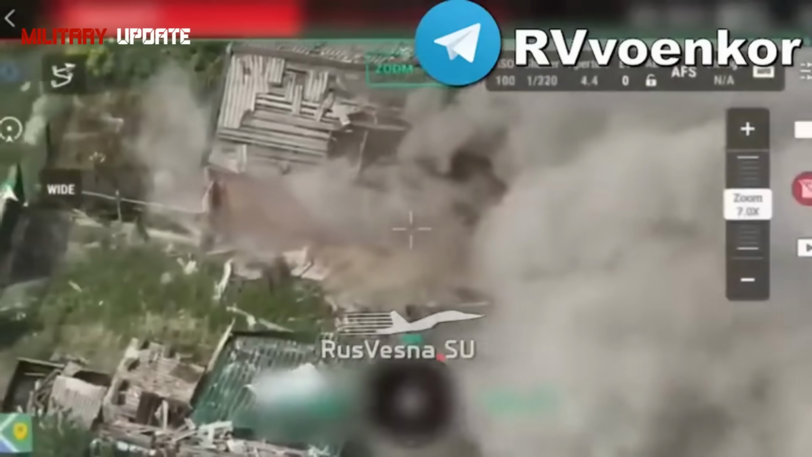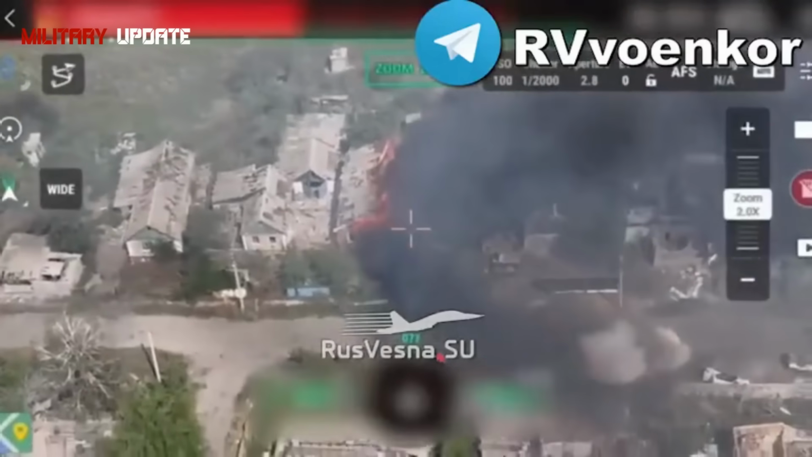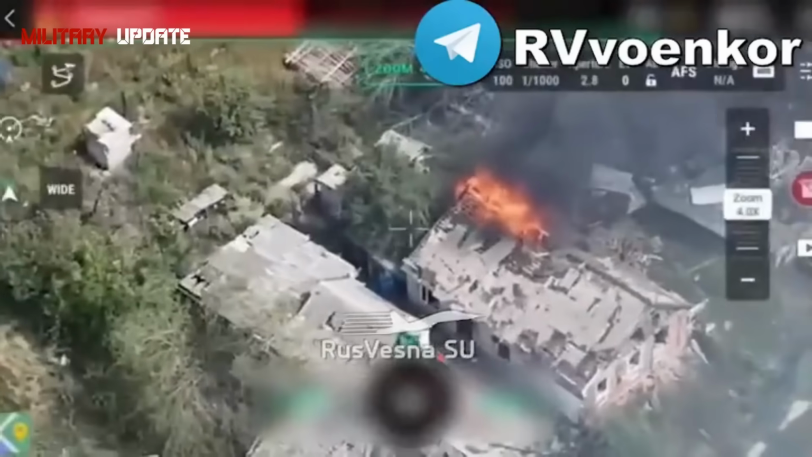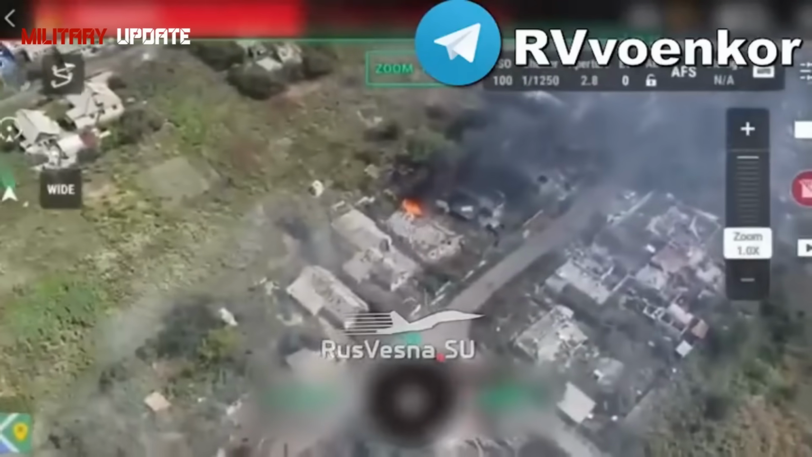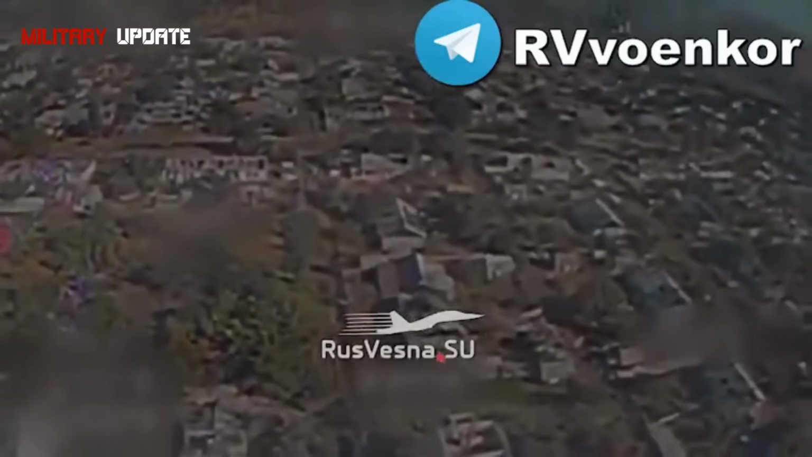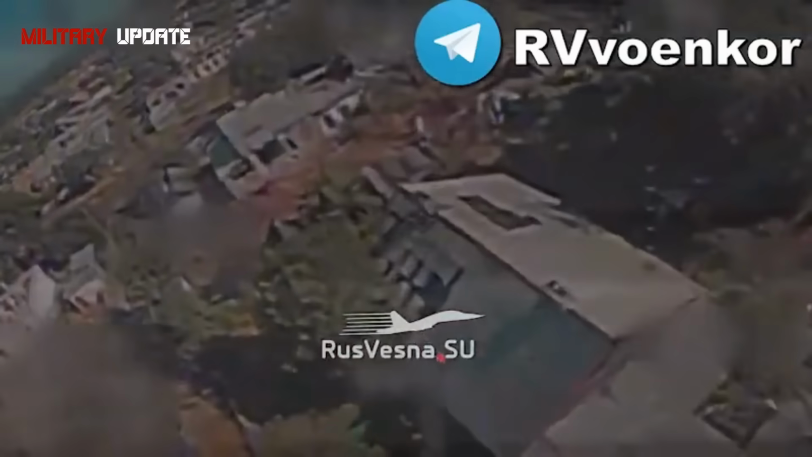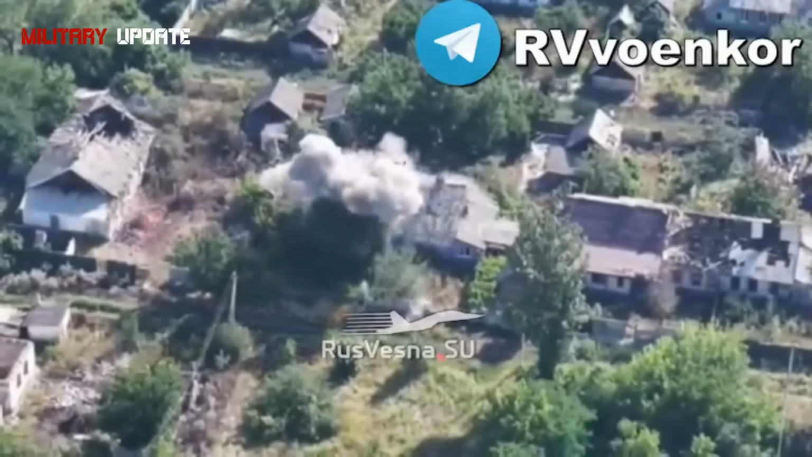664 aircraft, 283 helicopters, 73,389 unmanned aerial vehicles, 624 anti-aircraft missile systems, 24,375 tanks and other armored fighting vehicles, 1,583 MLRS combat vehicles, 27,948 field artillery guns and mortars, 38,855 special military vehicles,